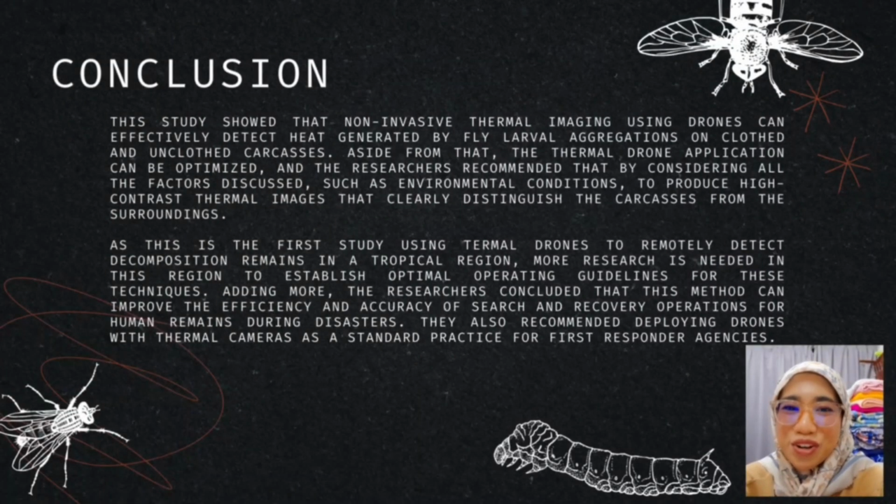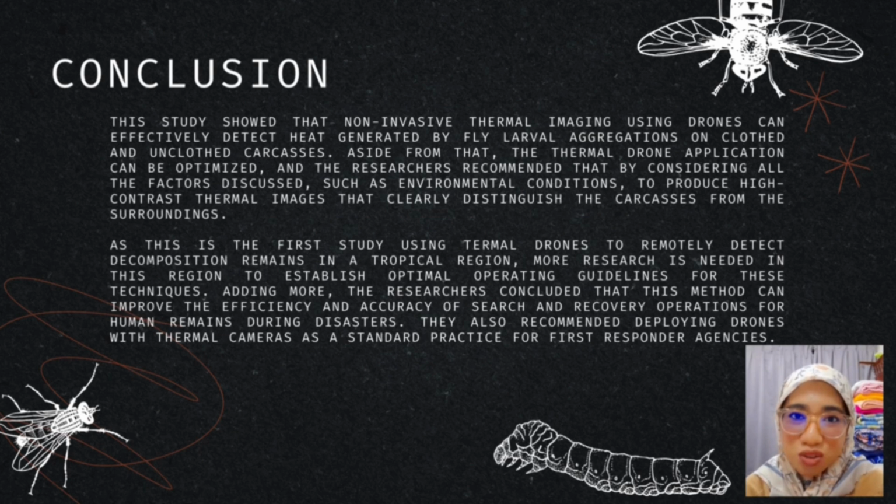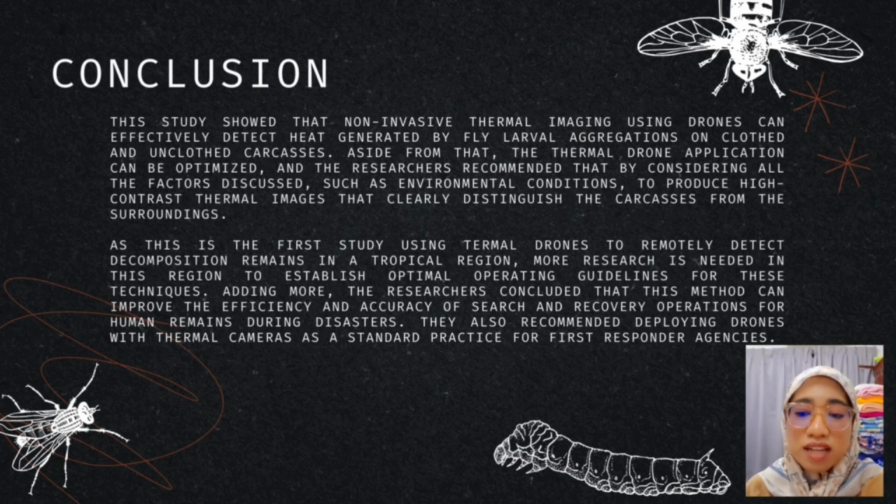So this is for the conclusion. The study showed that non-invasive thermal imaging using drones can effectively detect heat generated by fly larval aggregations on clothed and unclothed carcasses. Aside from that, the thermal drone application can be optimized, and the researchers recommended that by considering all the factors discussed, such as environmental conditions, it can produce high contrast thermal images that clearly distinguish the carcasses from the surroundings.